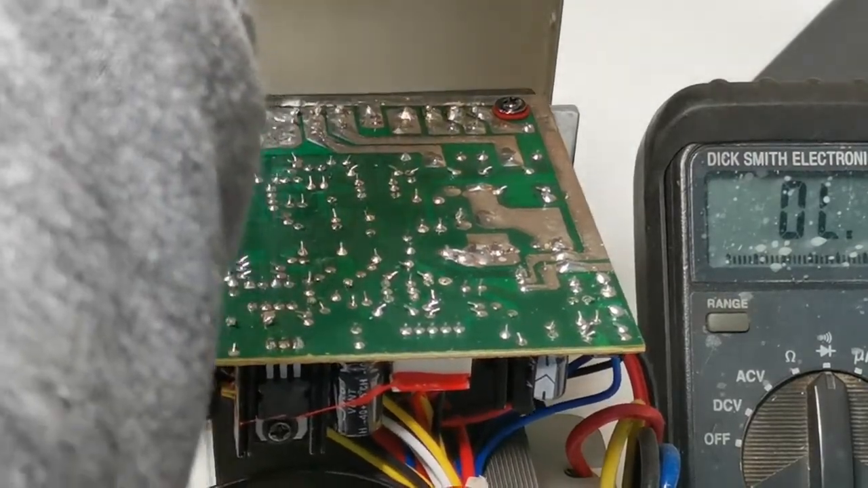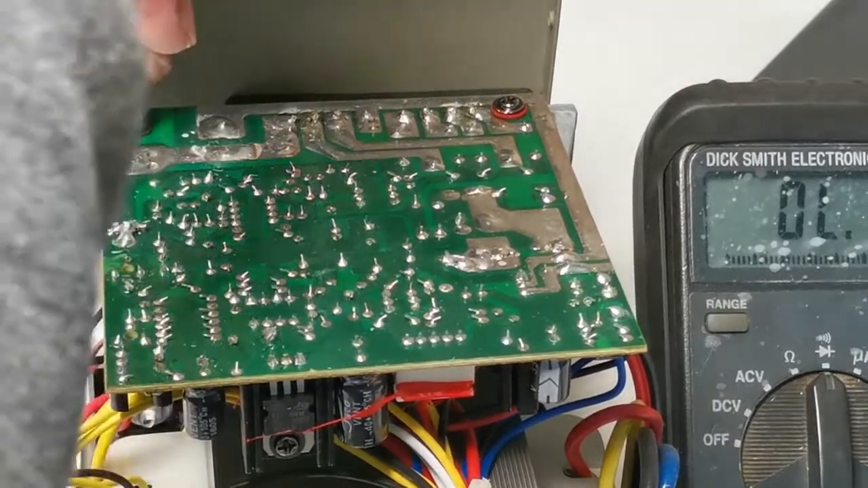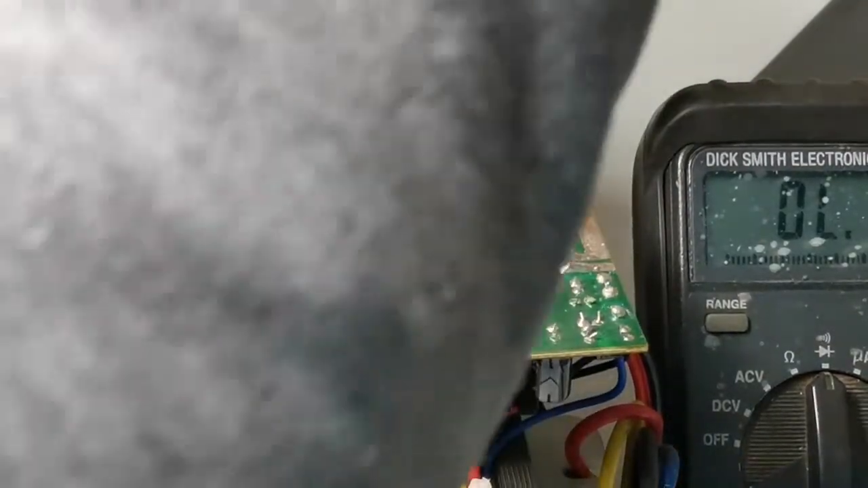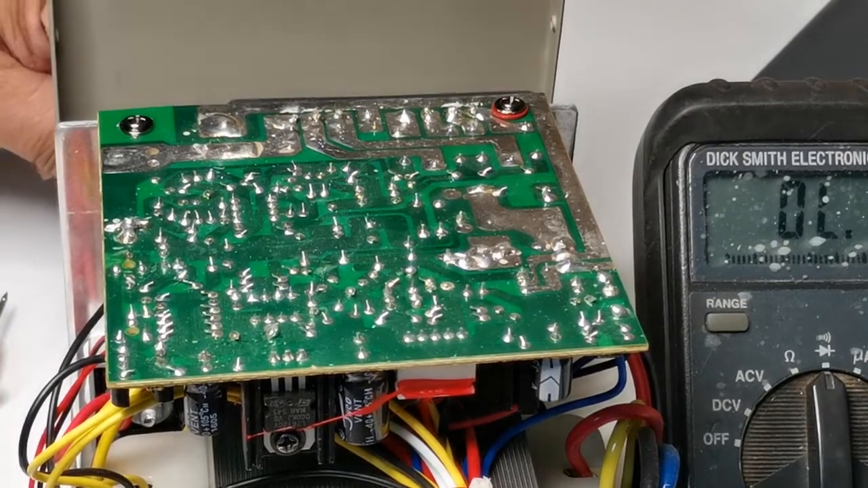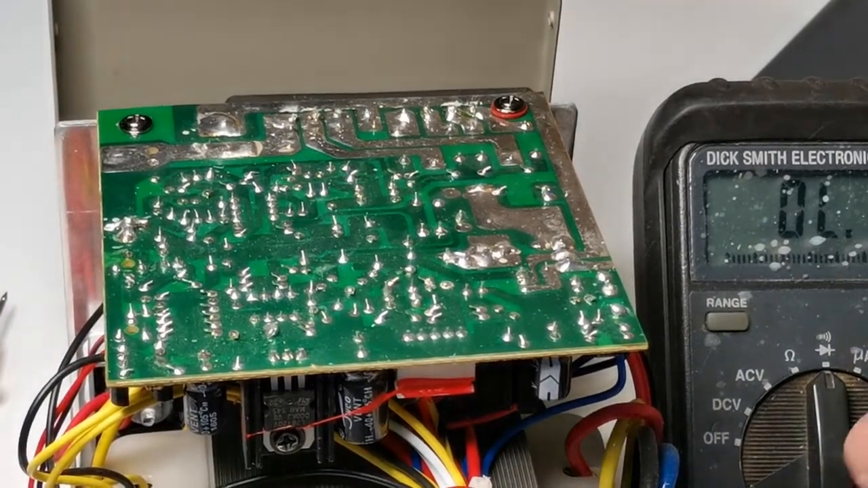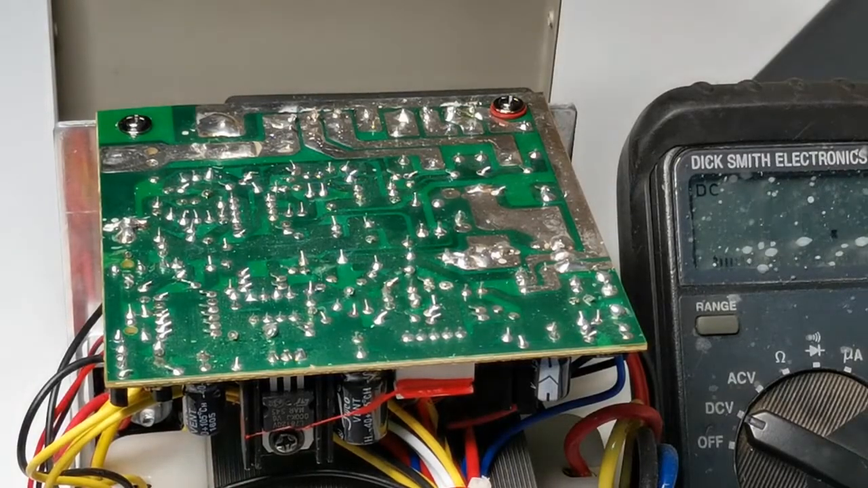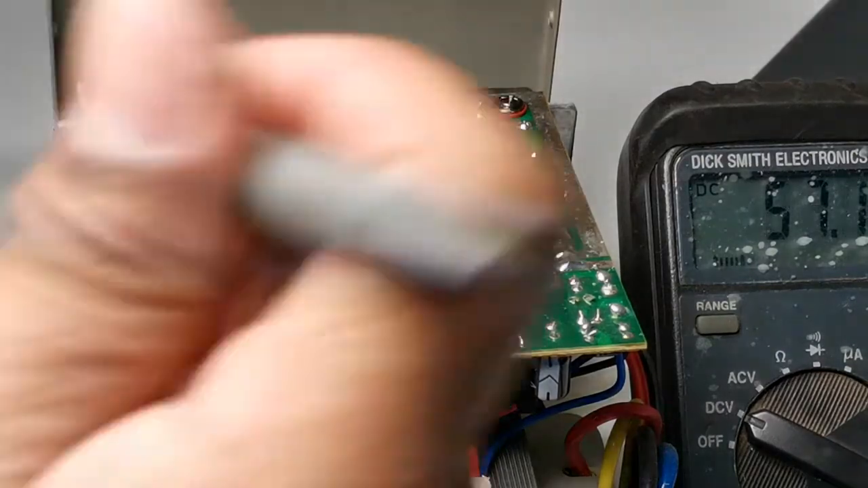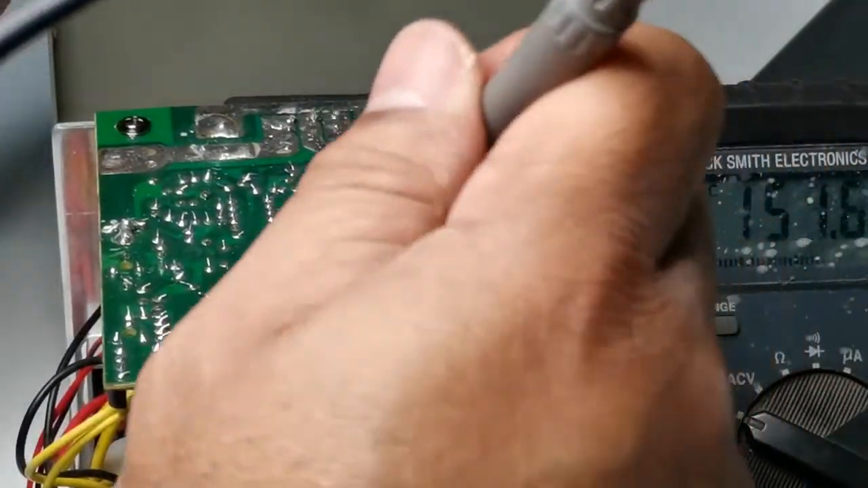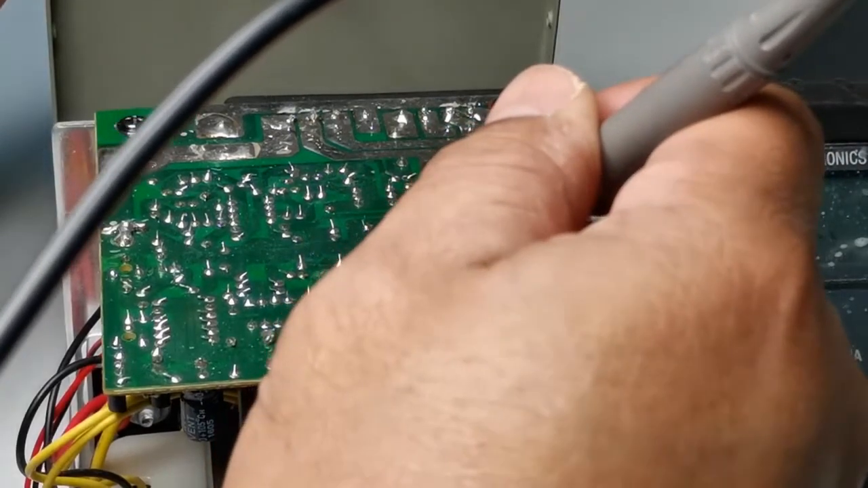I just want to screw this one back, to secure the board while probing the pins. Okay, let's power it up. We'll set the meter to DC voltage. Switch it on. Now we have to make sure that we measure pin 4 with respect to the ground, or pin 1, the ground of the voltage regulator.